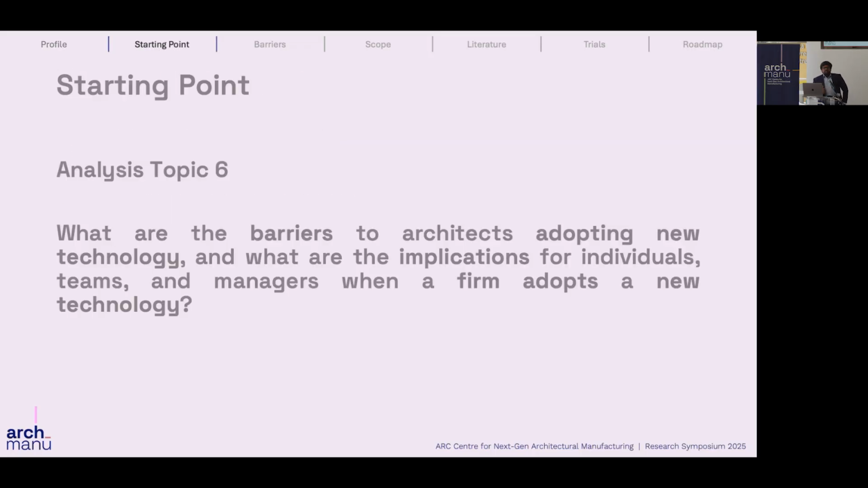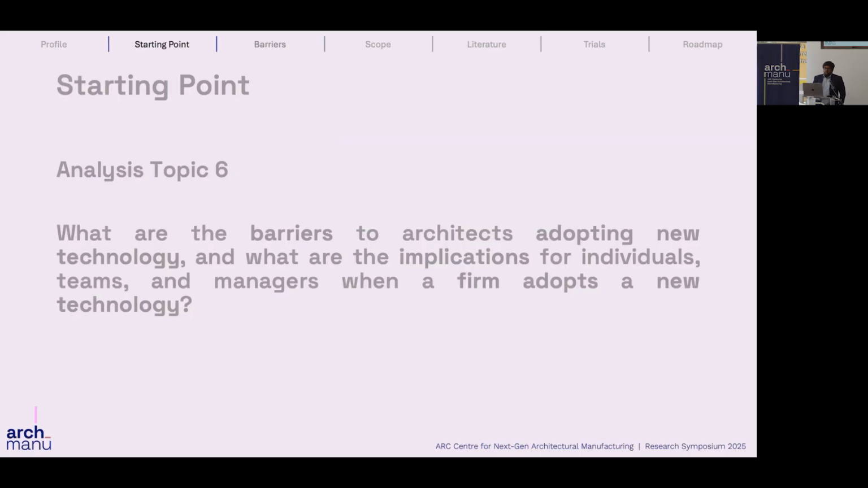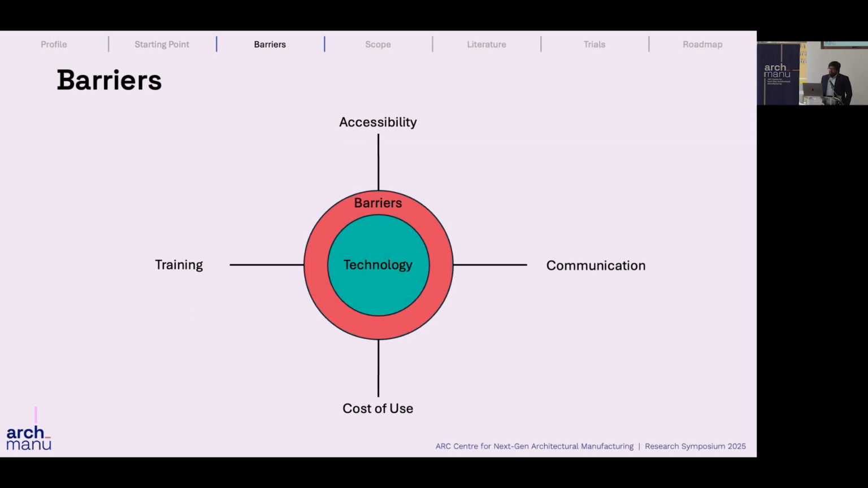So if I think about the starting point of my research, I started with the analytics topic 6, where I focused on the barriers for architects or industry adapting new technology and what sort of implications they would have on the workflows. So when looking into the topic, they highlighted the four main areas: accessibility, training, cost of use, as well as communication as ways of addressing barriers. So this was the starting point of my preliminary literature review.